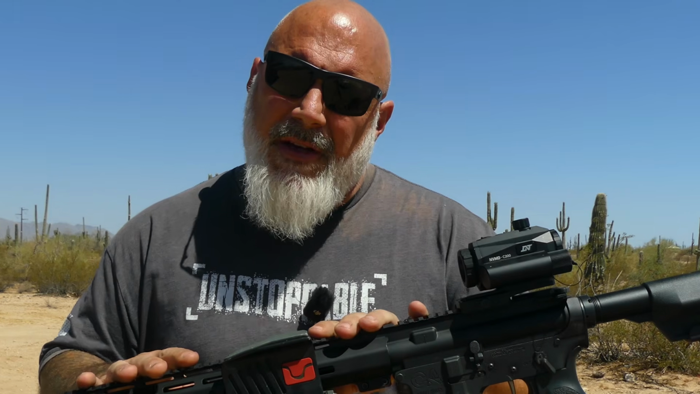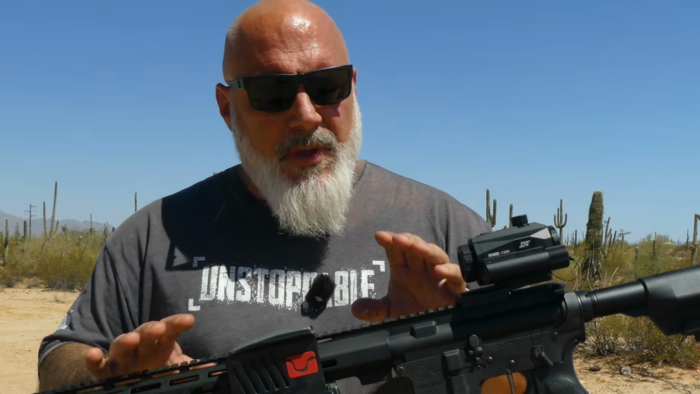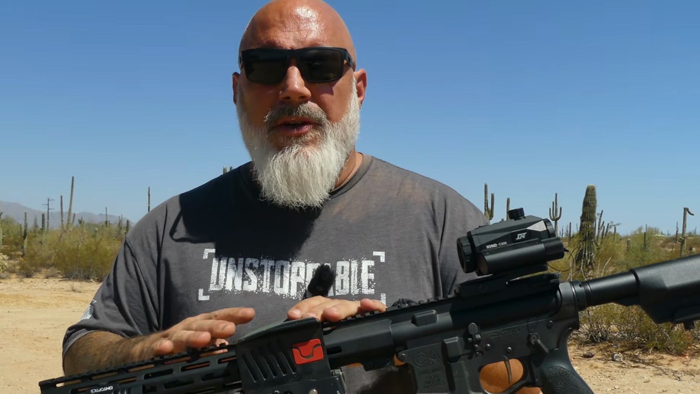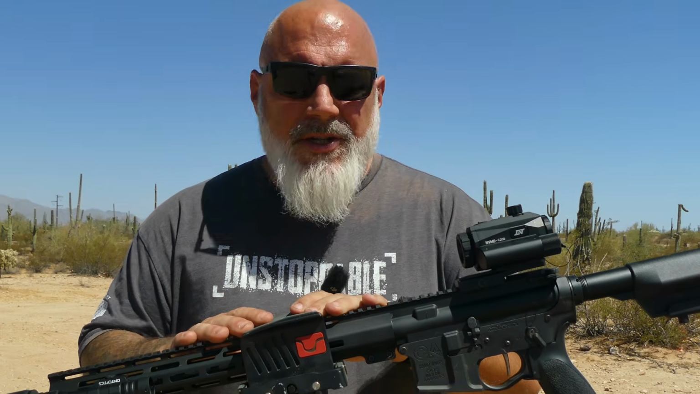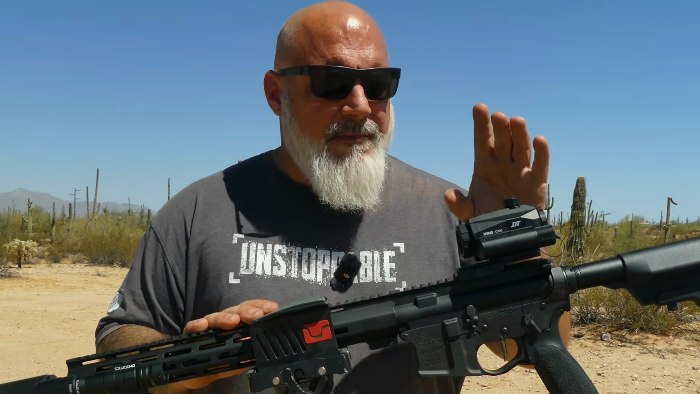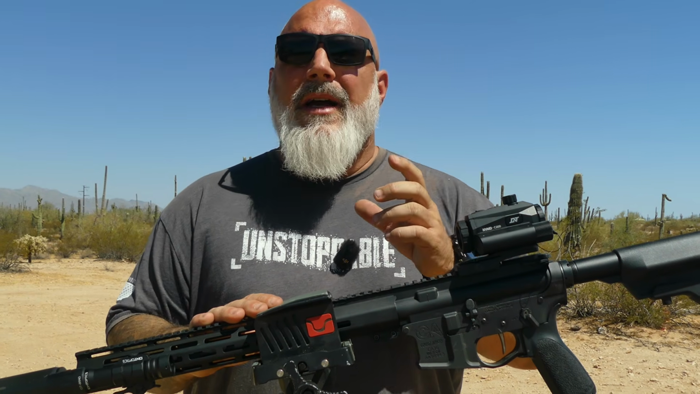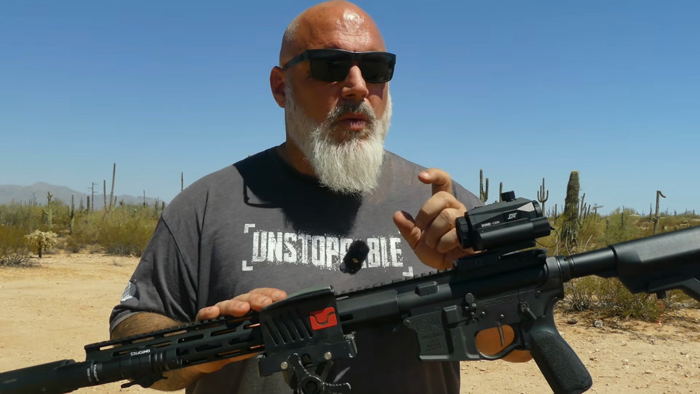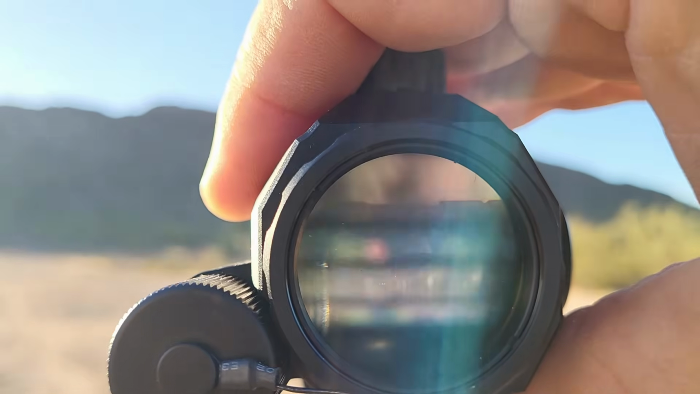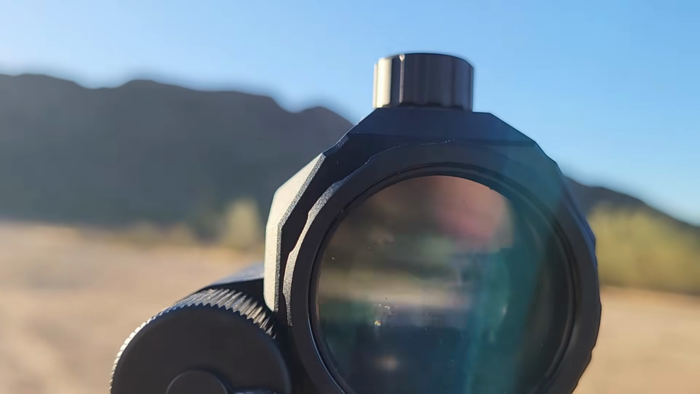Now I have it in this configuration right now. This has been my favorite configuration to run it. If you're a hunter, I think that a clip-on configuration would probably be the most advantageous to you. And if you're running a red dot, the flip-to-the-side magnifier works well. It has a bit of a delay when you flip it over and it turns itself back on, which is one of the downfalls of digital night vision: there are some latent delays in some of the actions versus analog.